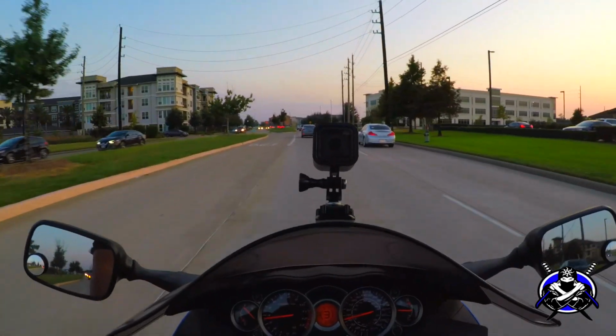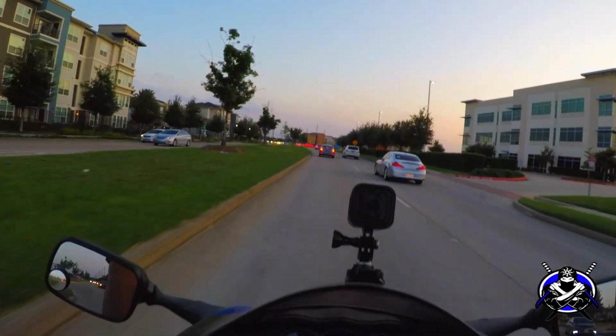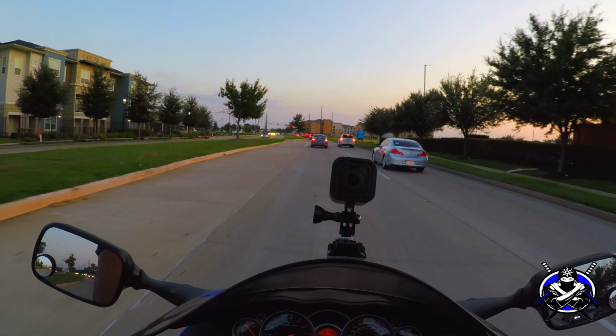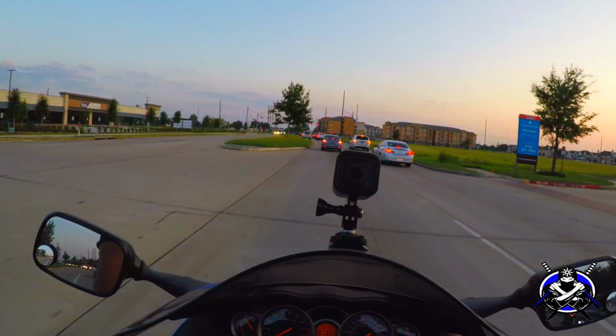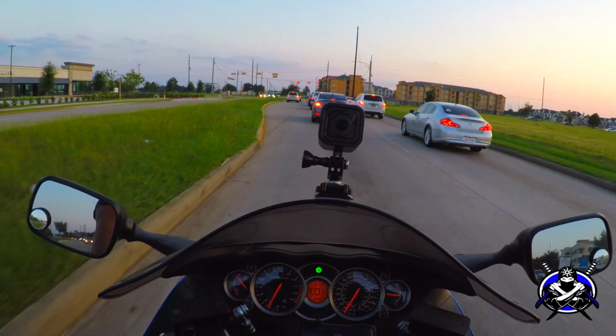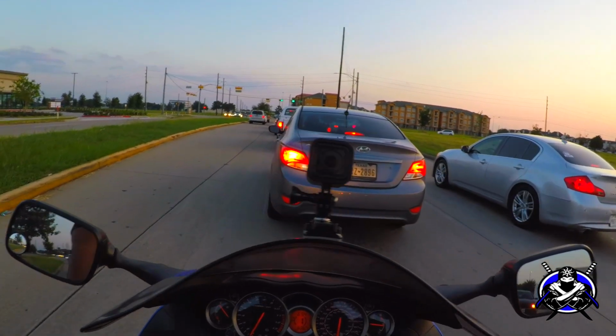Tonight I'm just out for a ride. It's Saturday. I couldn't wait to get in the streets, man. It was such a beautiful day. I'm rolling over to the Memorial Beltway area. If you're familiar with Houston or Katy or Memorial, you know exactly where I'm going to be. I also put a little invite out earlier. Anybody want to drop by and hang out with your boy, come on through.